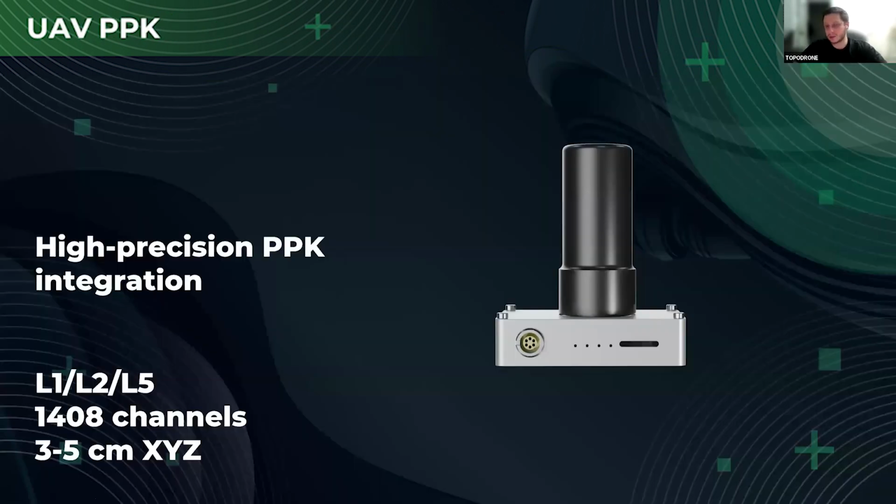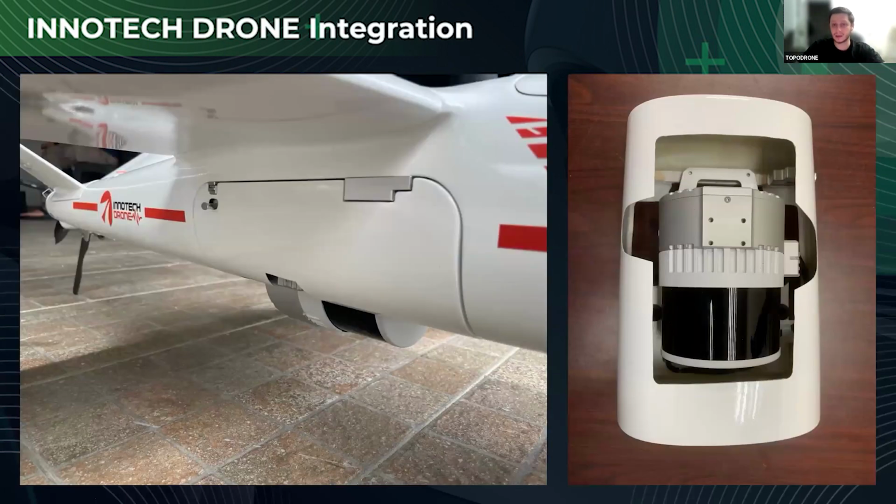And the last but not least product from TOPODRONE is the UAV PPK, which generally allows you to use any of the payload which don't have the PPK solution inside. And this thing provides you with an affordable accuracy of the data set. So let's continue with overviewing the integration and the test data.